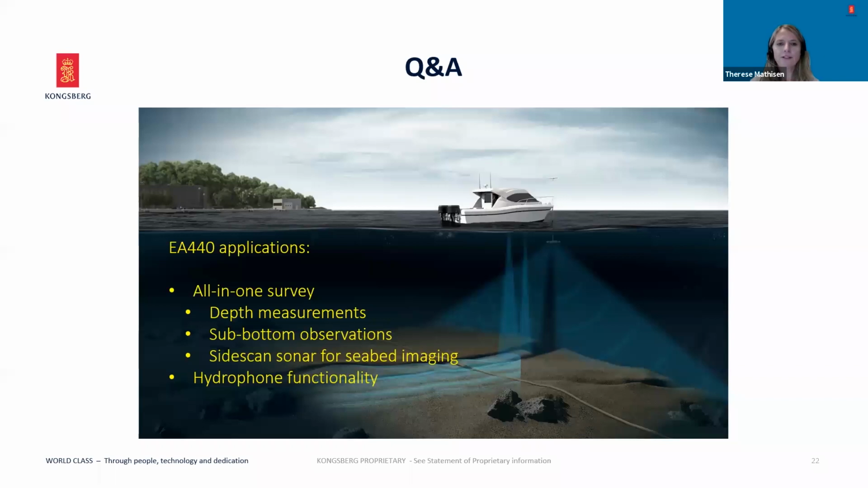And then there is a question, can the hydrophone application be used for marine mammal detection? No, it's not suited for that because, as far as I understand, the mammals communicate on a lower frequency, below 1 kHz, and this application is limited by the WBT to start from 10 kHz. So for mammal protection, there are other systems available that would be better.